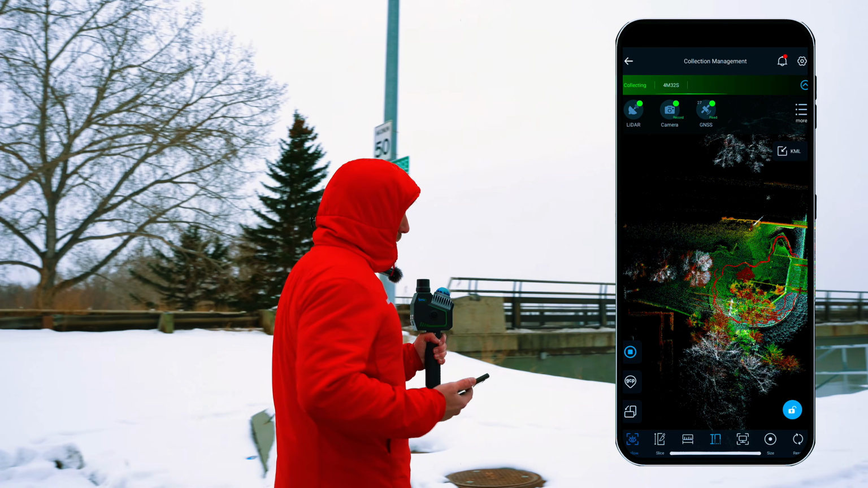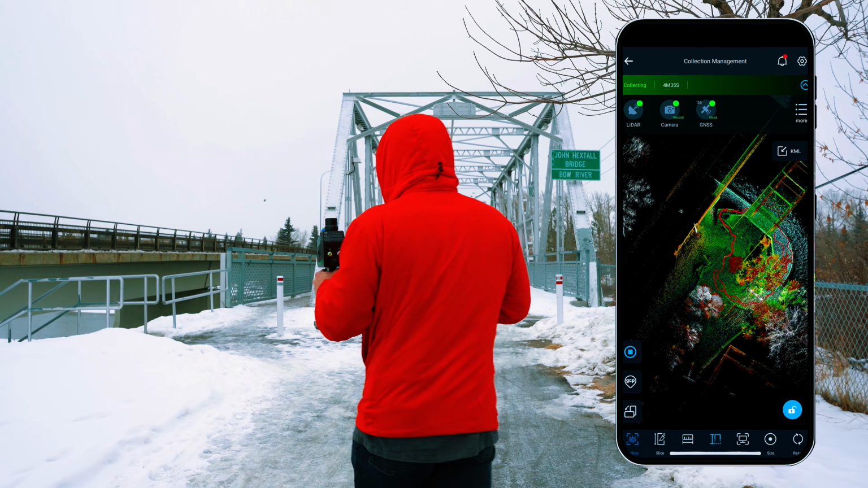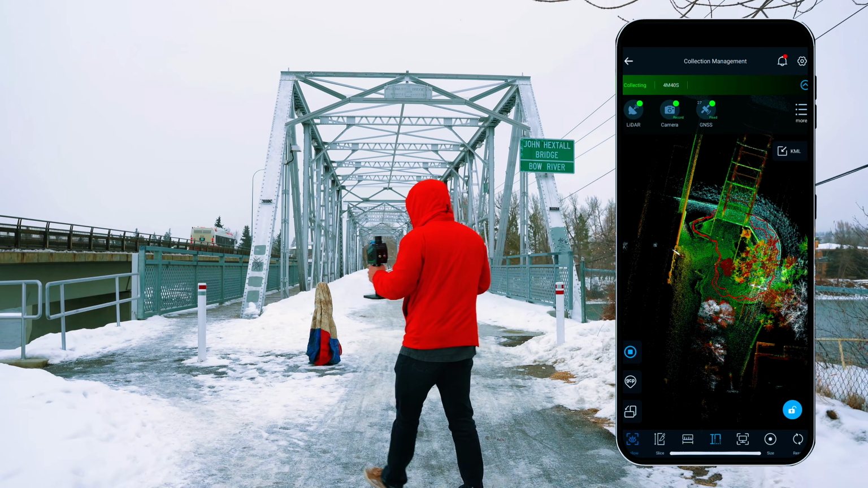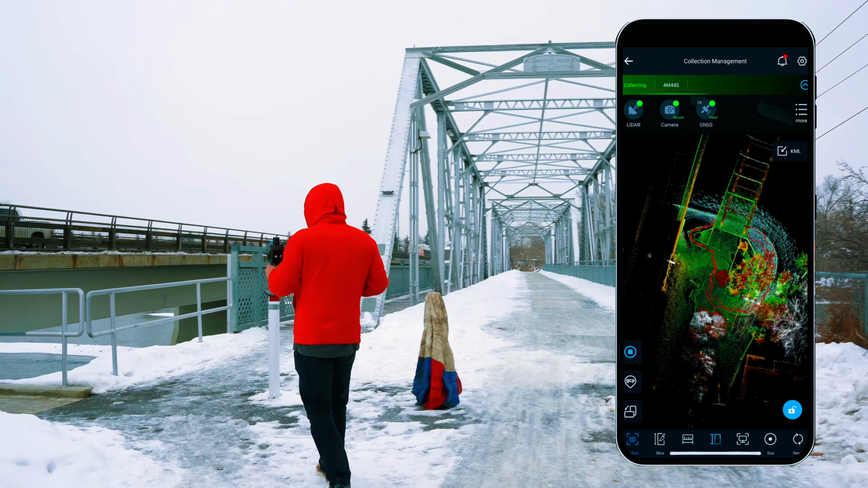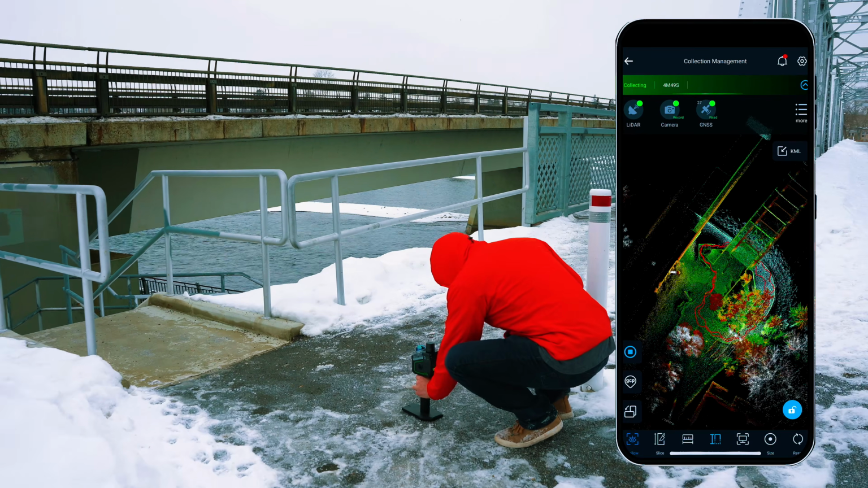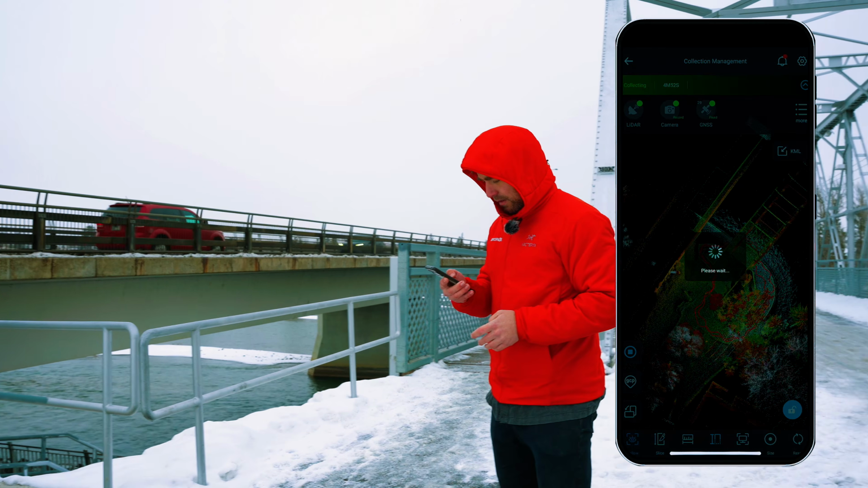But now finishing up, what I'm gonna do is I'm gonna walk a little bit past where I started. So I started about here. So I'm just gonna keep going to about over by these stairs, put the unit back down on the ground, and hit stop. Stop collection, yes.